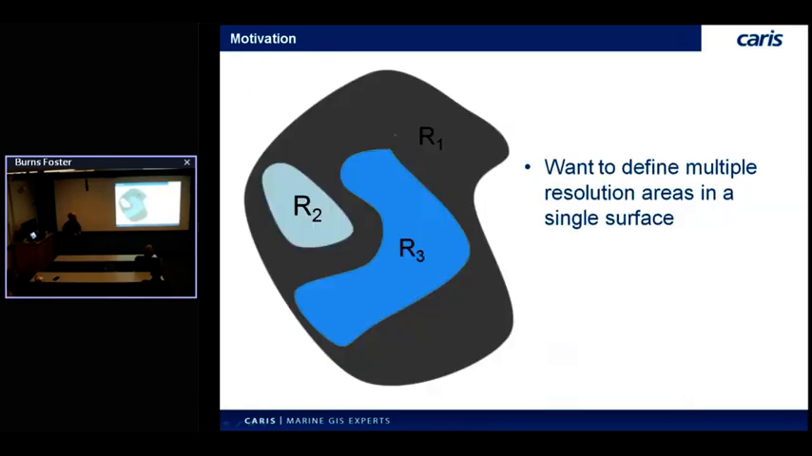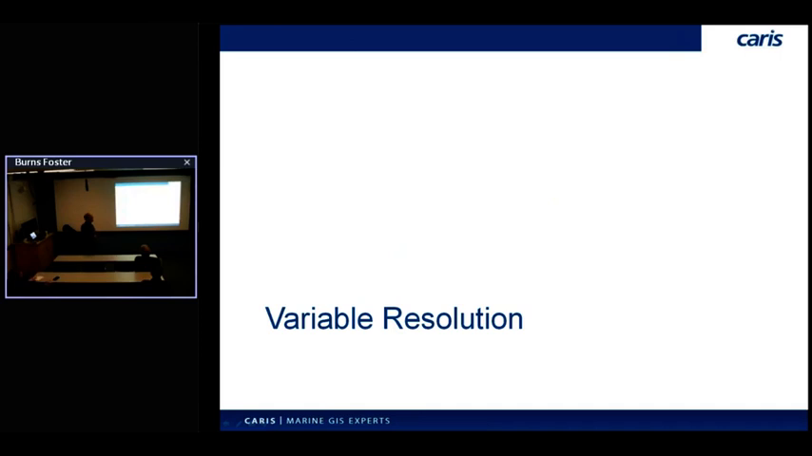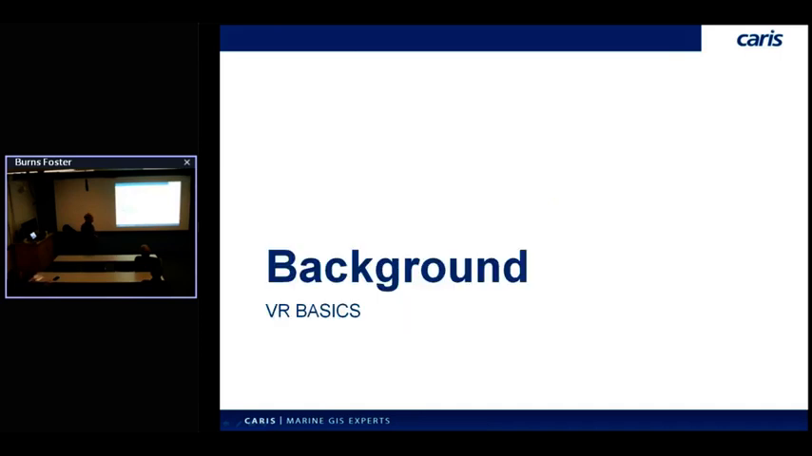So what we really want is to be able to define a continuous surface across a large region with varying resolution. Based on our point spacing within each of these areas, we want to manually or automatically adjust the resolution to accommodate, while still giving us a modeled surface, something that's computationally a little easier for a computer to work with. So that brings us to variable resolution. To explain this, I'm going to start from the basics and identify some foundational characteristics of modeling, and then we'll use that to define variable resolution.